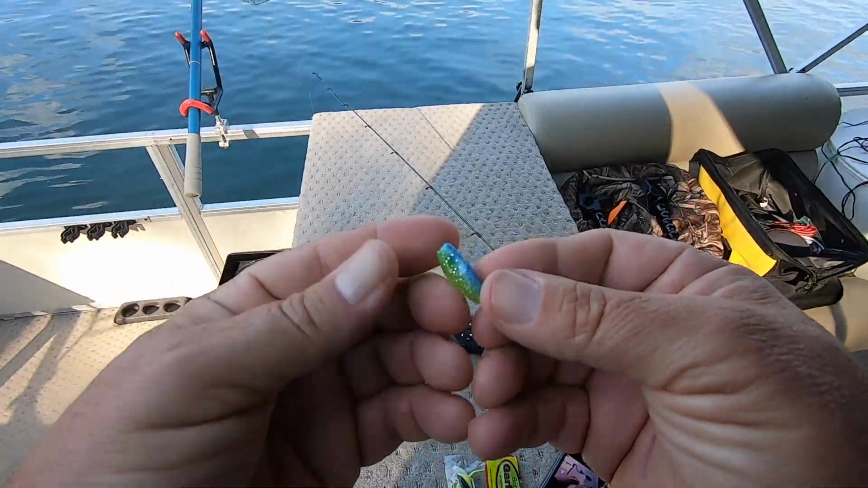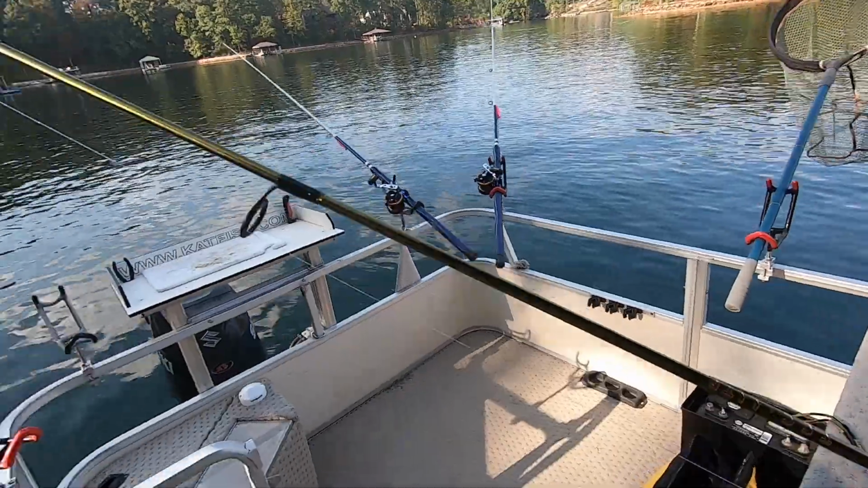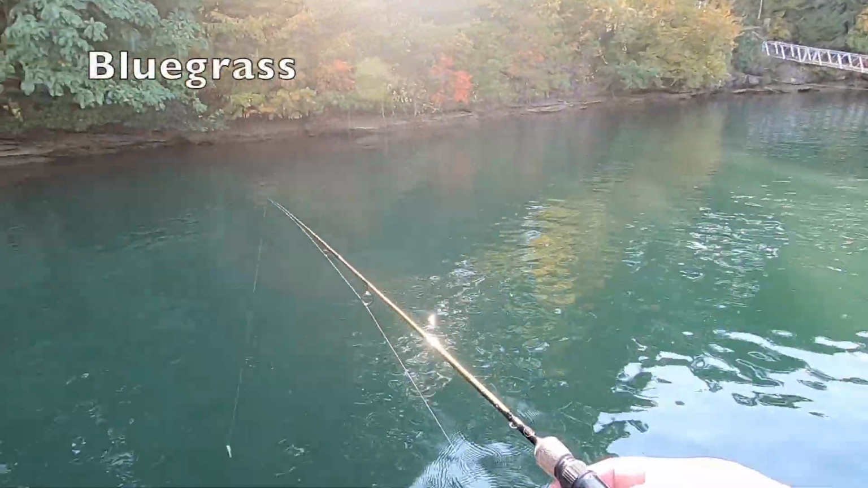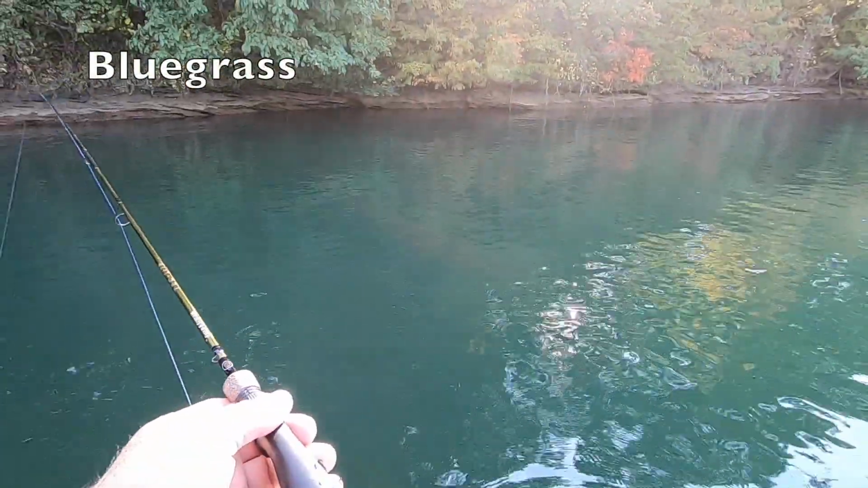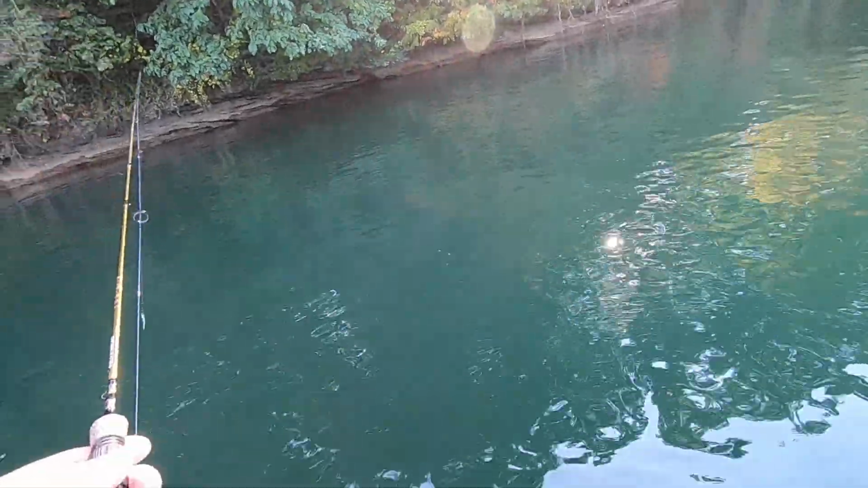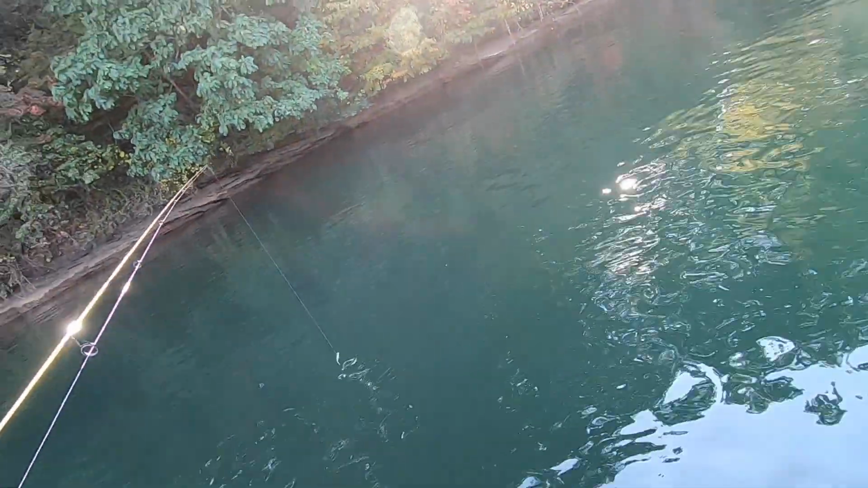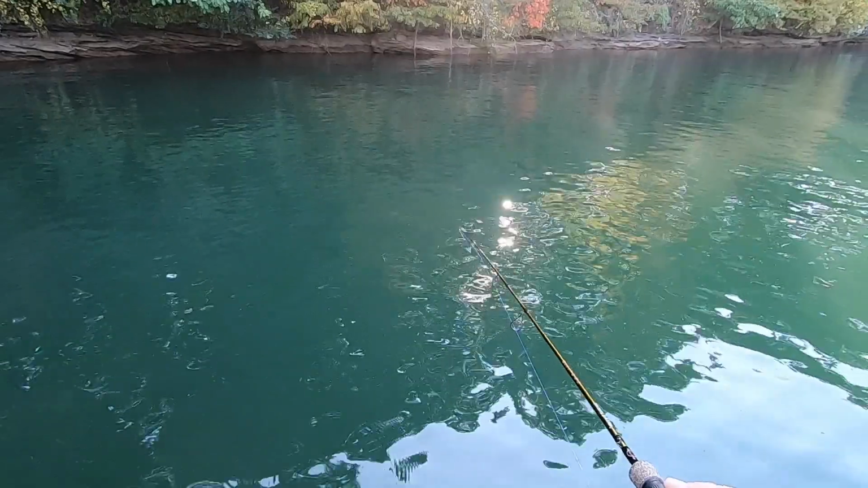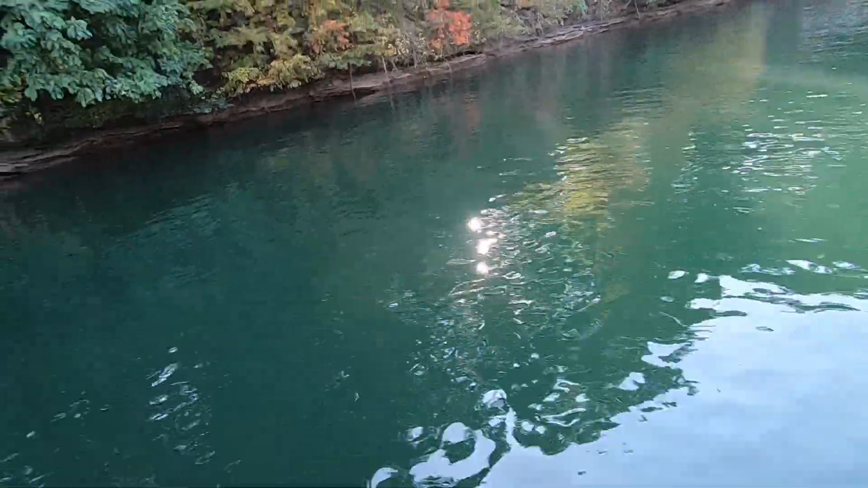All right, that's what I call a cookie dough. That's not actually the name of that lure. They are Bobby Garland, but it's not cookie dough. But I call it cookie dough because Cookie loves that color. And if he was here with me right now, he would be throwing it.